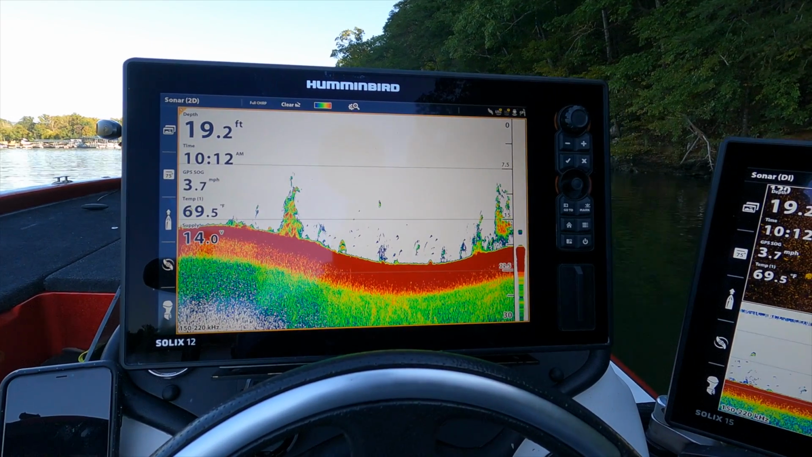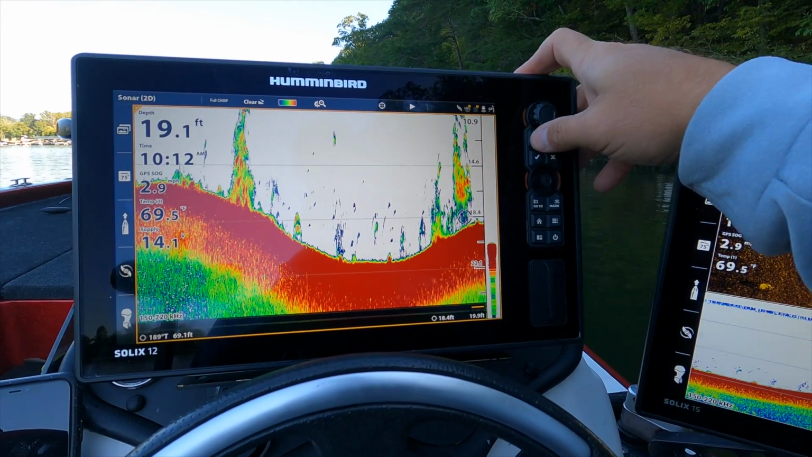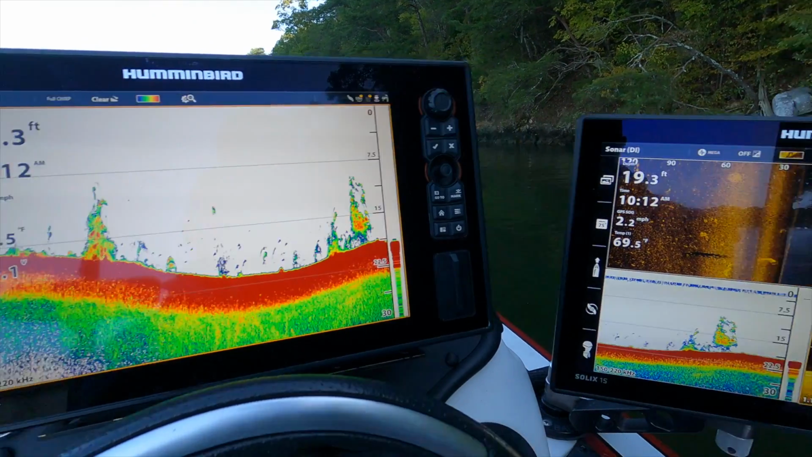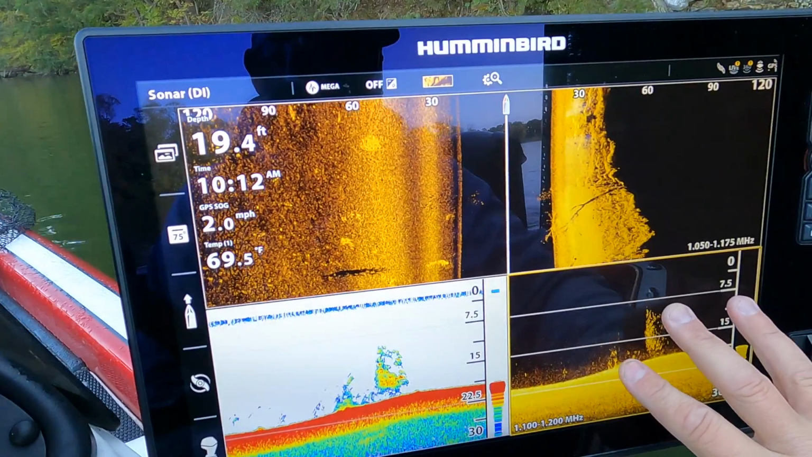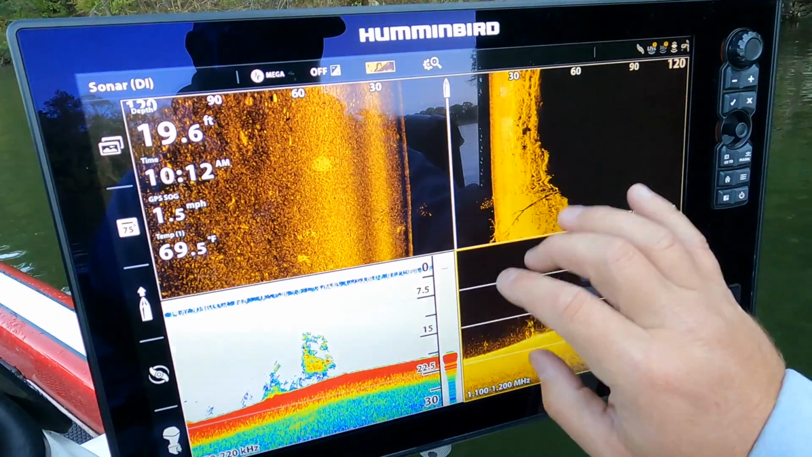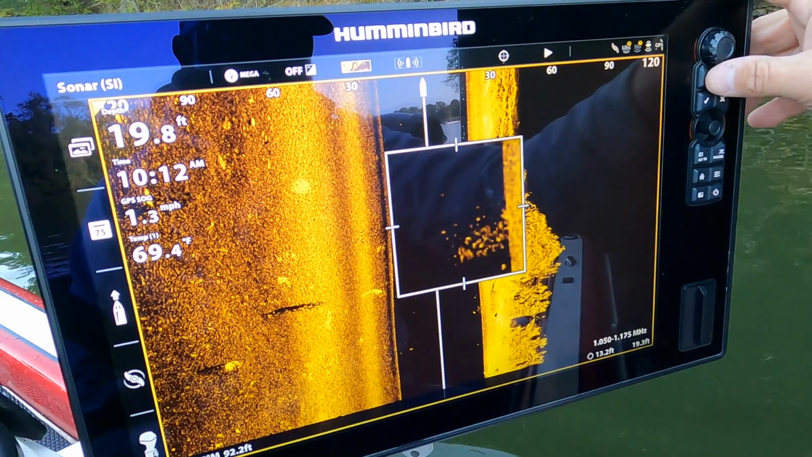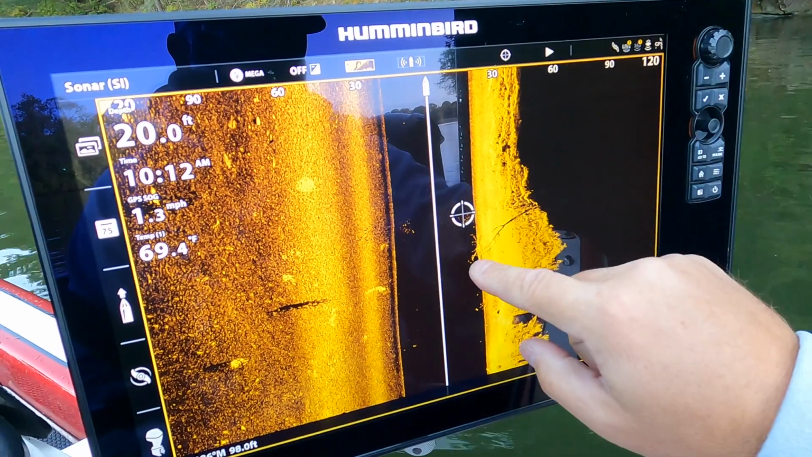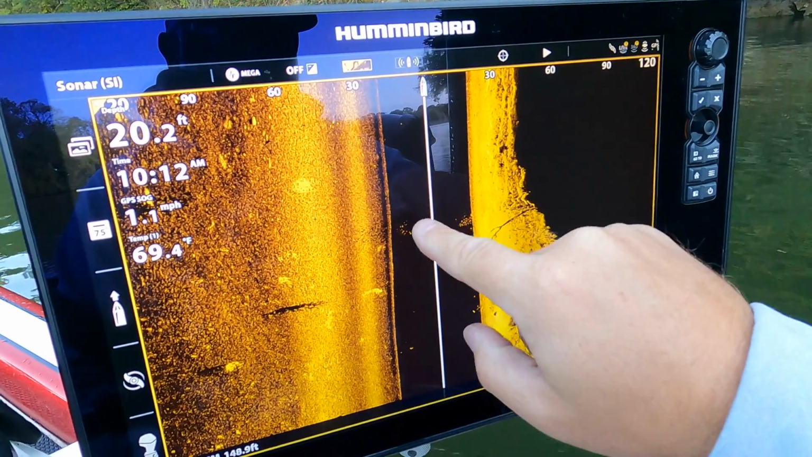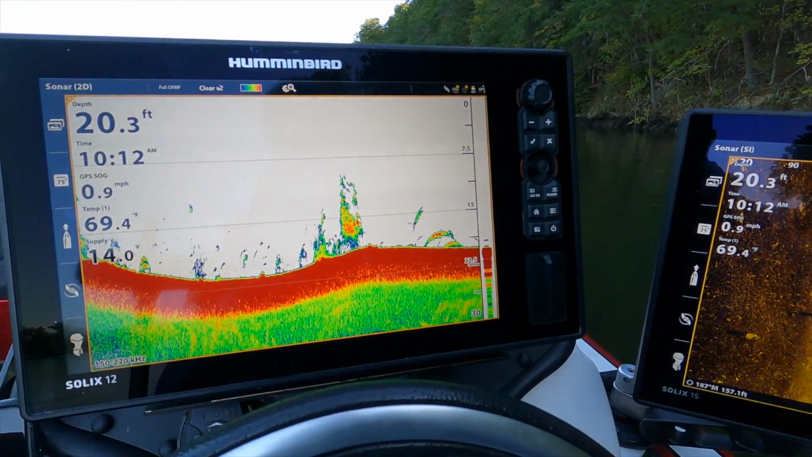Now this right here, I'm gonna go ahead and stop right here. This is a giant school of either gizzard shad or white bass. You can see some bigger arches off the side of it, but taking a look over here, there's the down imaging. Let's look at side imaging. You can really get a good picture of what that is. See all those fish right there? Got a big tree laydown here, and all that school of fish off the side over here really helps with understanding what's going on down there.